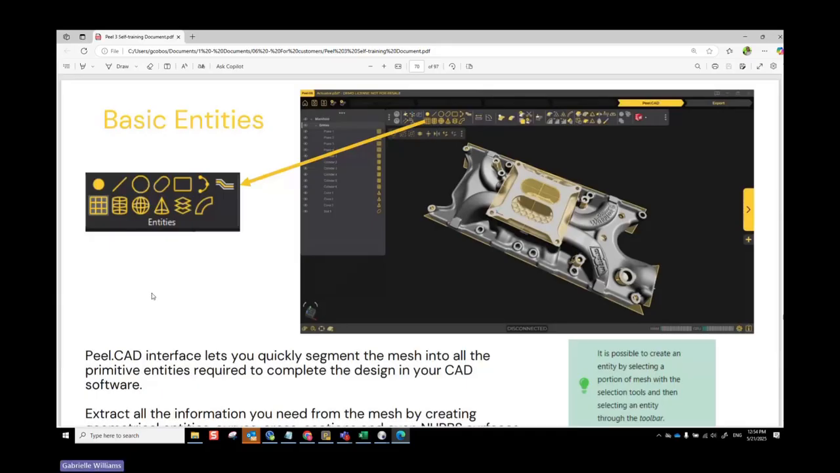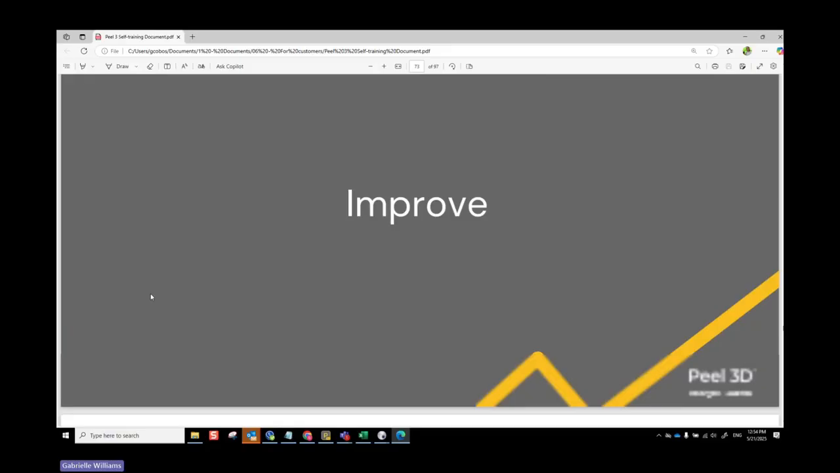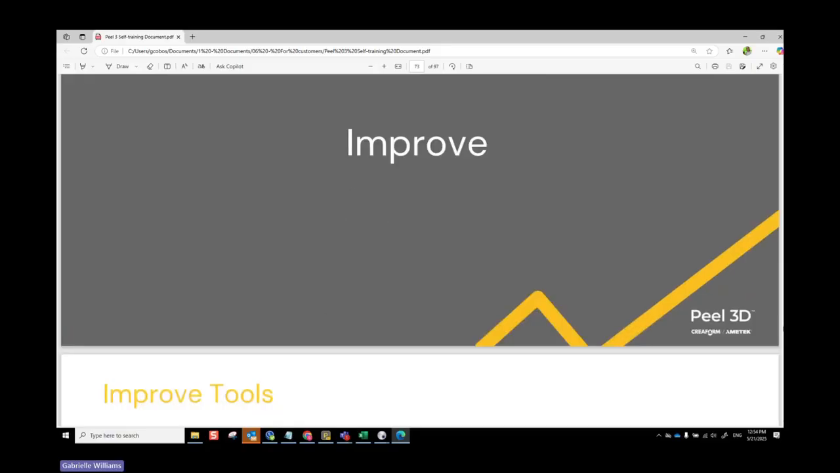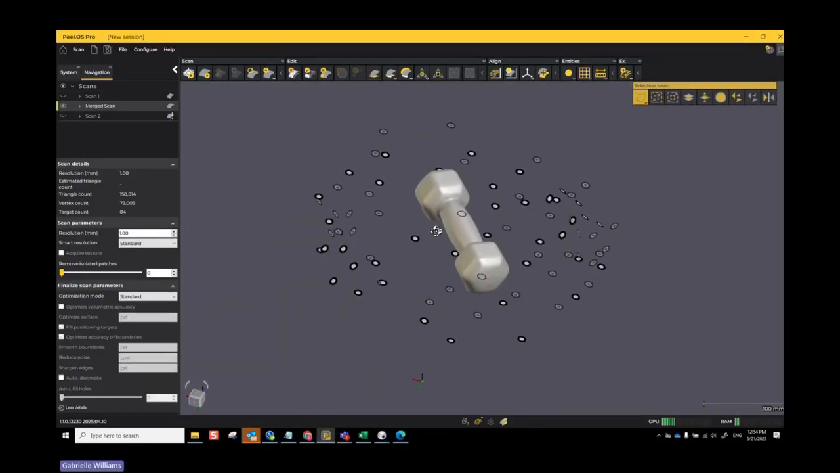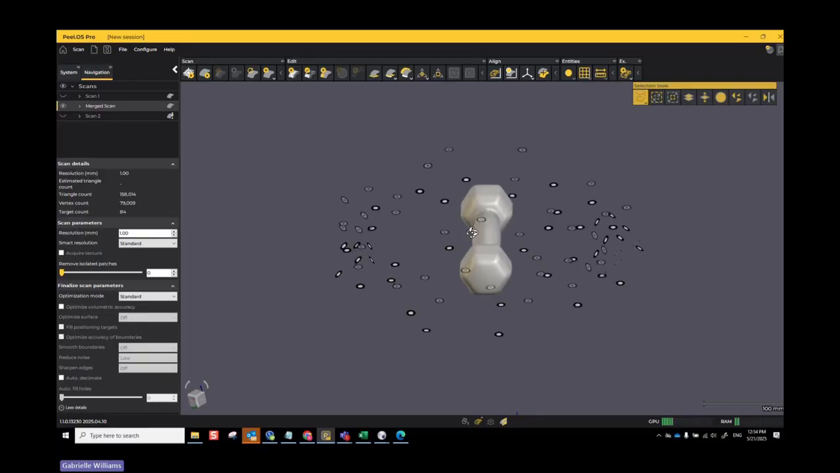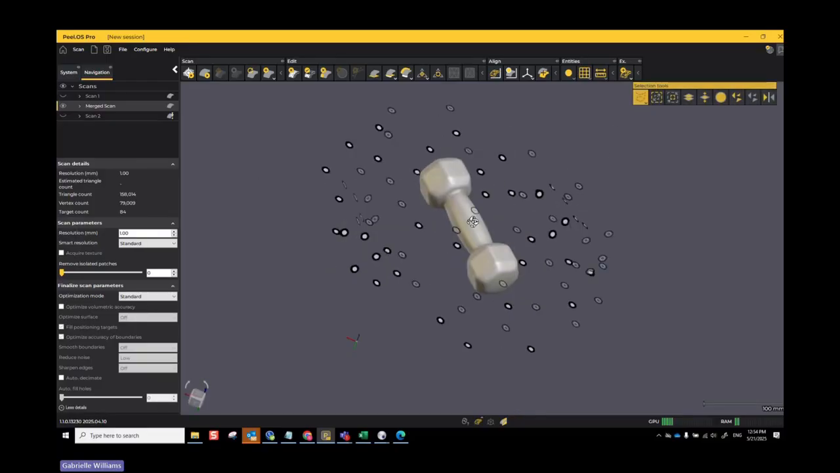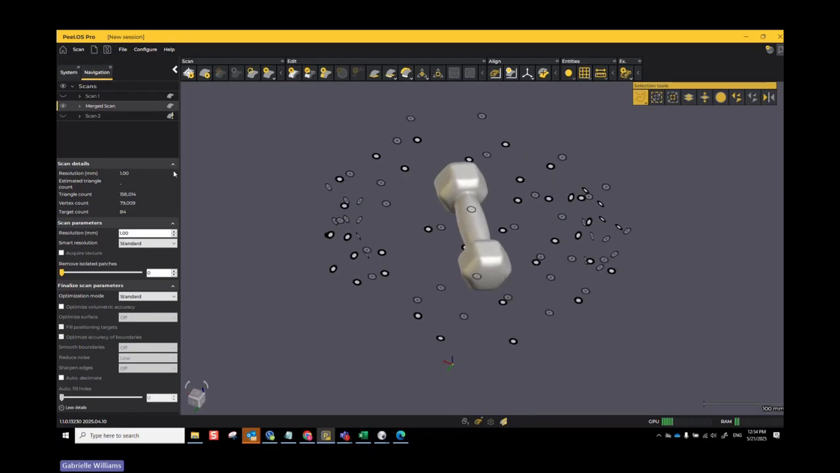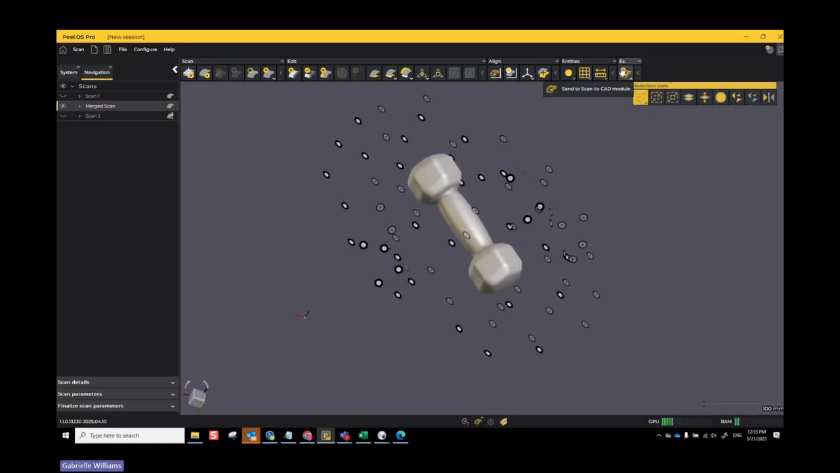Okay, basic entities. Once we're ready, we can send our stuff to, oh yeah, there we go, alignments. That's what we need to do. For everybody that has a Peel.CAD Pro license, which I believe is everybody here, what we need to do next is start thinking about how we're going to align our part. Right now you've finished the scan and you're ready to start doing some more cleanup type of stuff, so you can go over here to the Send to Scan to CAD module.